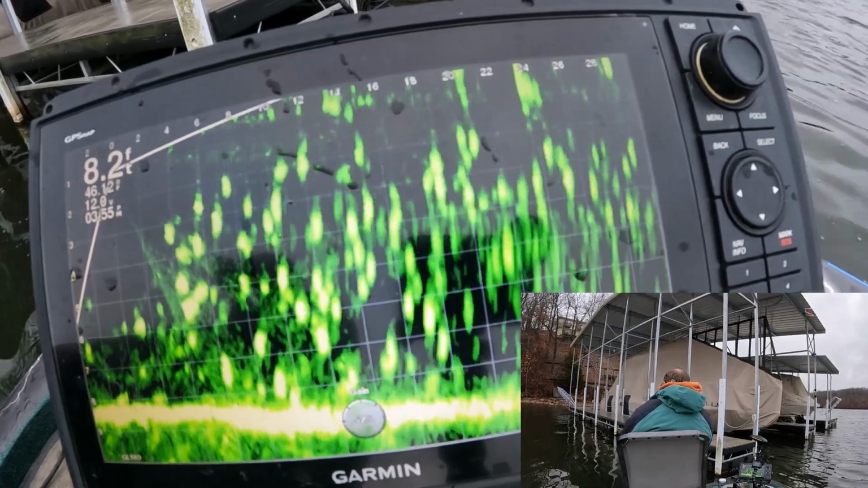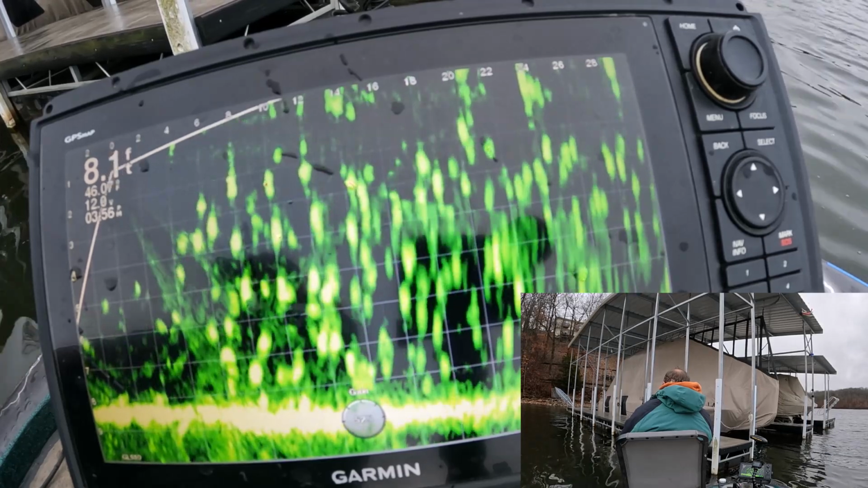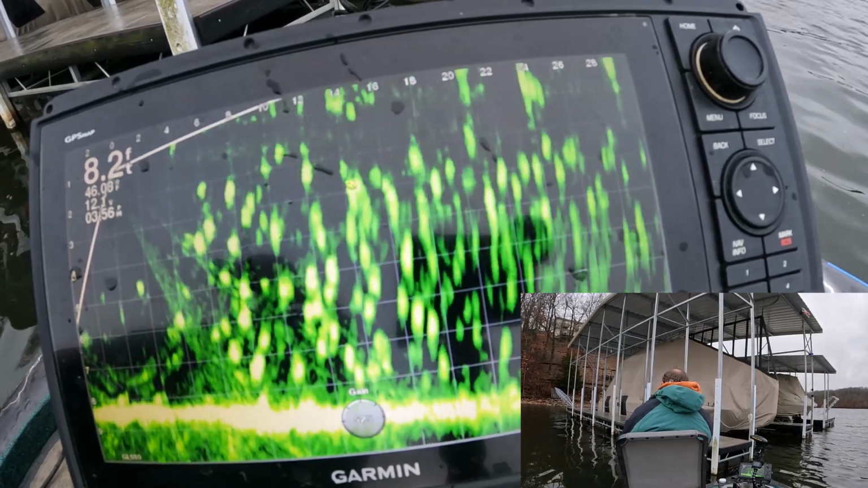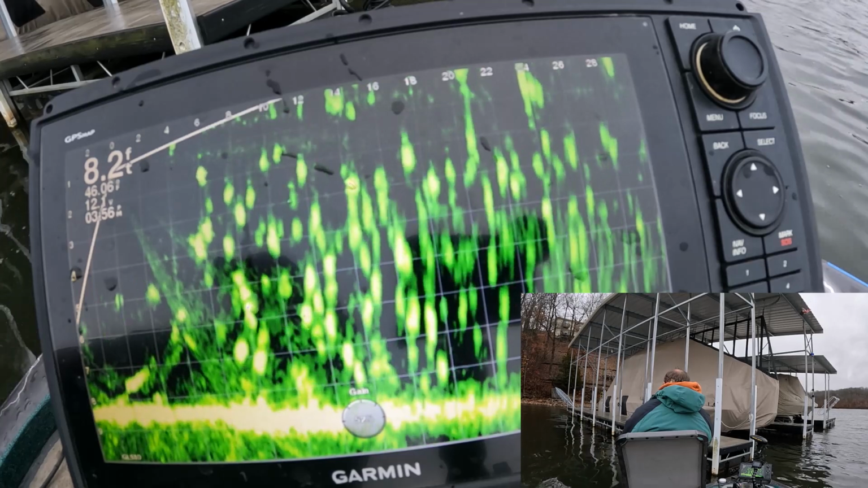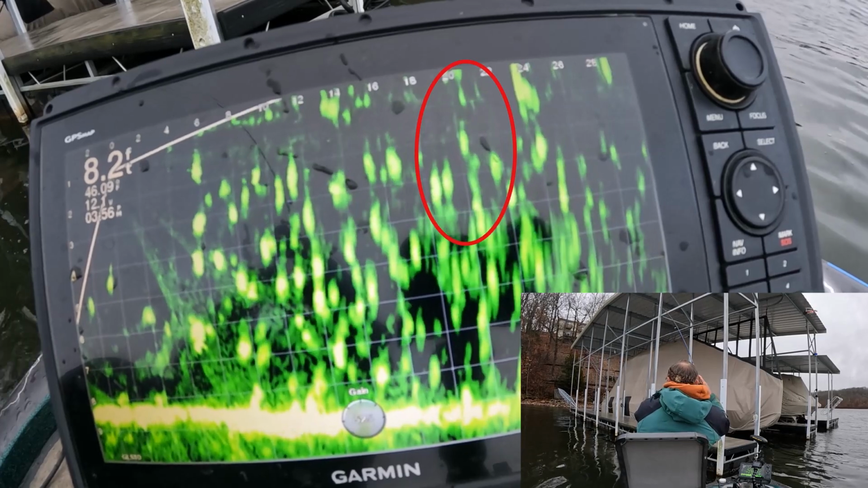It'd have been easier to leave these fish here, but then we changed baits and changed baits. Fish on.